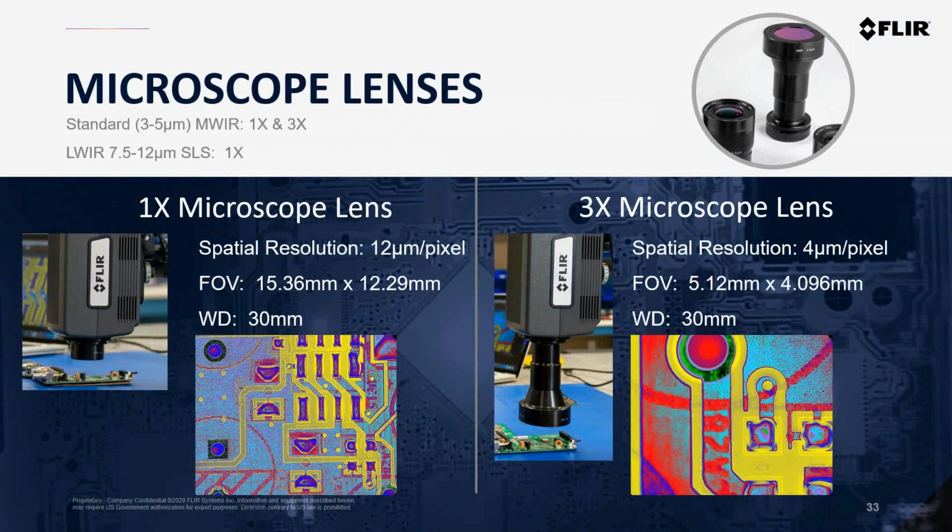The new 8580 cameras are also compatible with the existing HDC microscope lenses. There's a 1x lens available for both the standard mid-wave 3-to-5 camera and the long-wave SLS camera that provides a 12 micron per pixel spatial resolution. On the 8580, this gives you an overall field of view of 15.3 by 12.2 millimeters at a working distance of 30 millimeters, so just slightly over 1 inch.